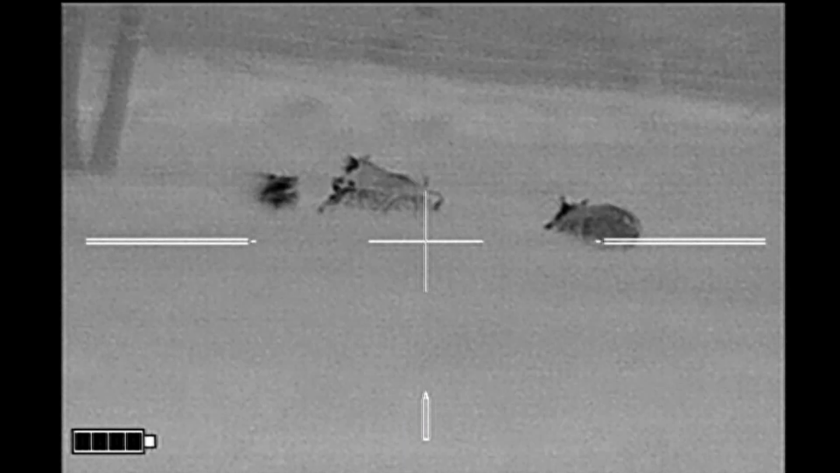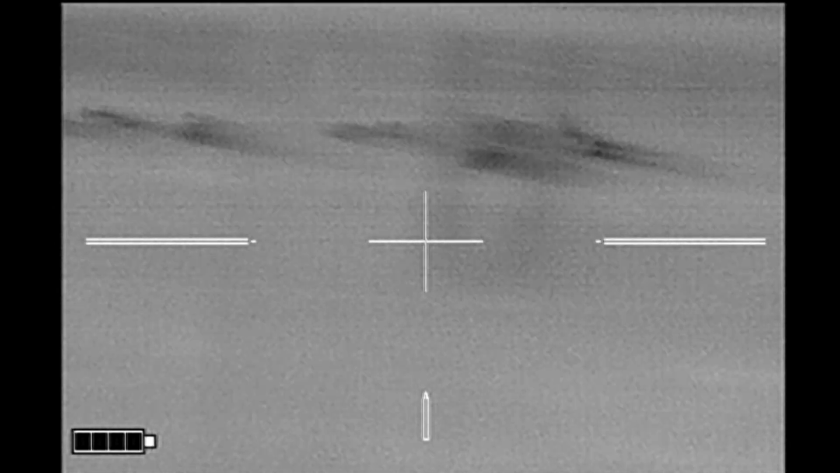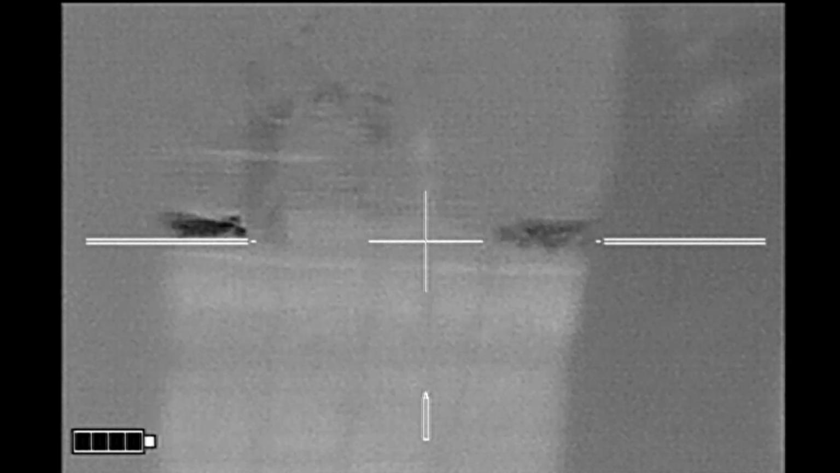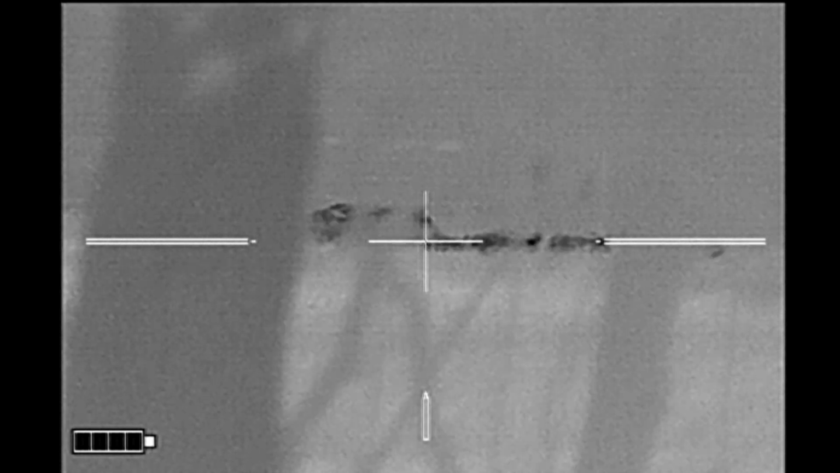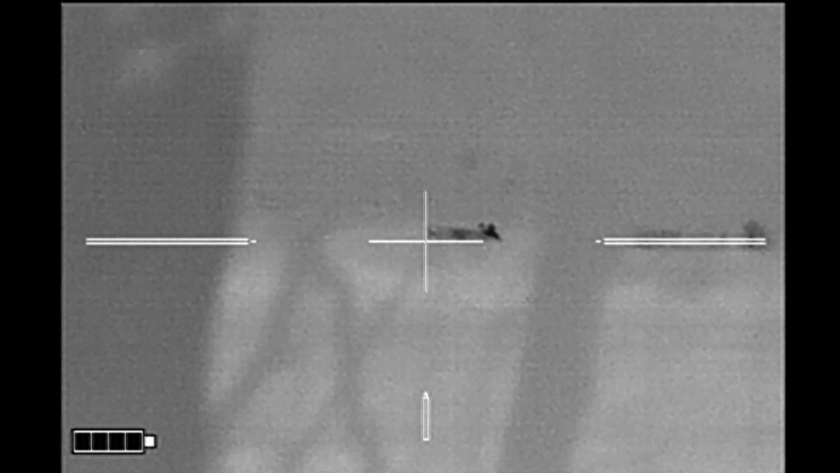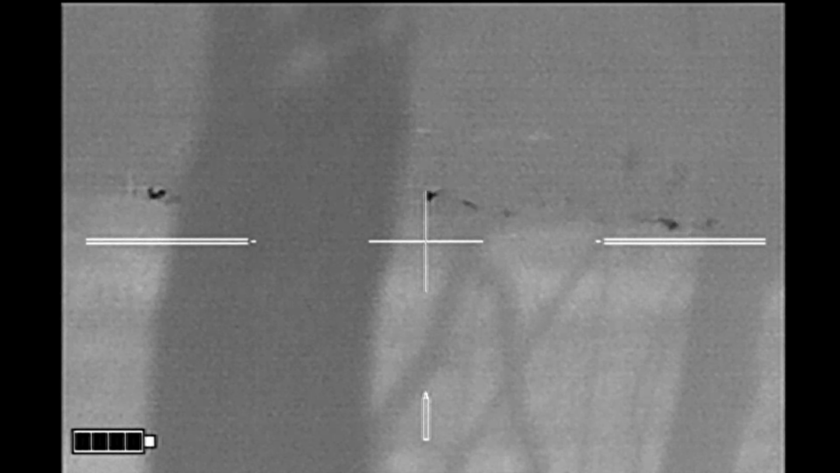I drop that hog. And I can't fire at these hogs in this direction because they've gotten into where the cattle are. So I swing back the other way. Line up on the largest hog here. Line up on it again. And it takes off. This hunt definitely is not going as I intended.